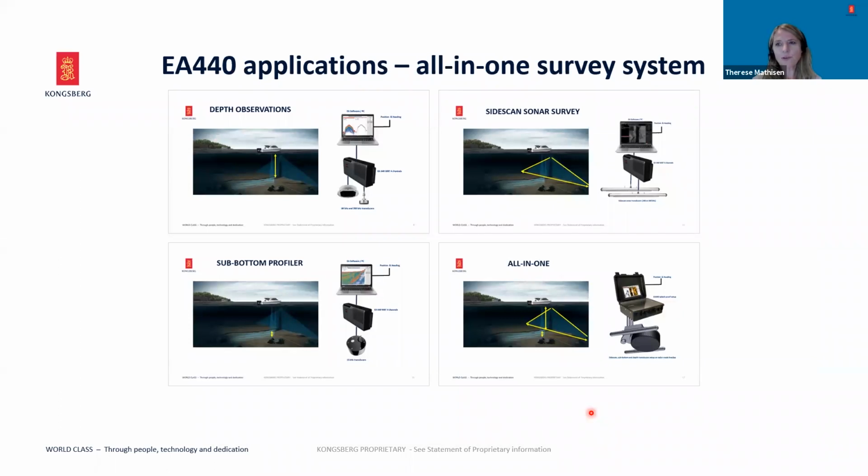I'm now going to focus on the various applications of the EA440. Due to the number of configuration options, as well as using the wideband transceiver that allows for observations in the range from 10 to 500 kHz, there are many applications. I am going to go through some of these and show you the required setup and how you can benefit from these. All applications can be configured with the same EA440 software, the same WBT, only by changing the transducer setup.